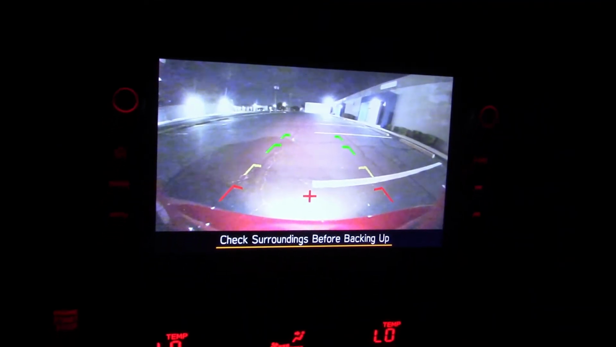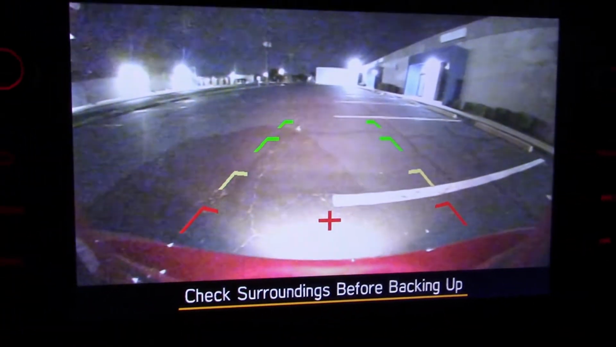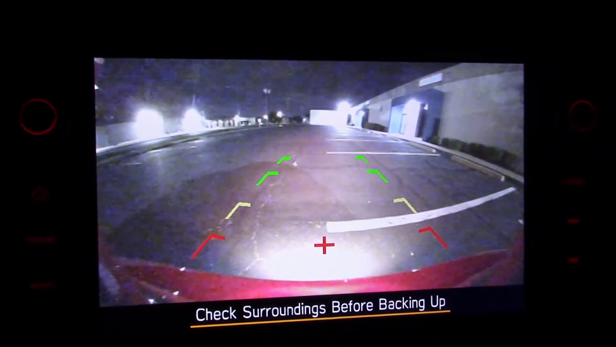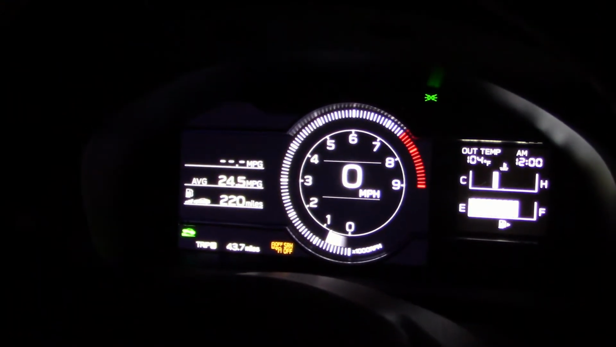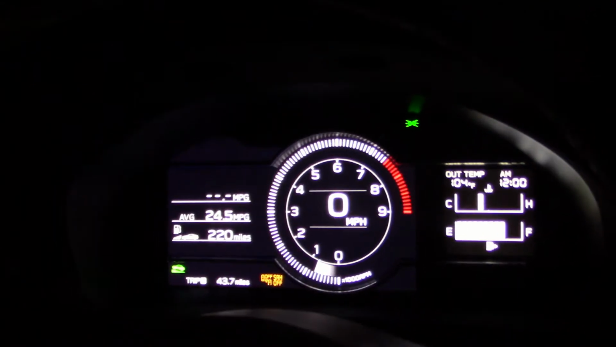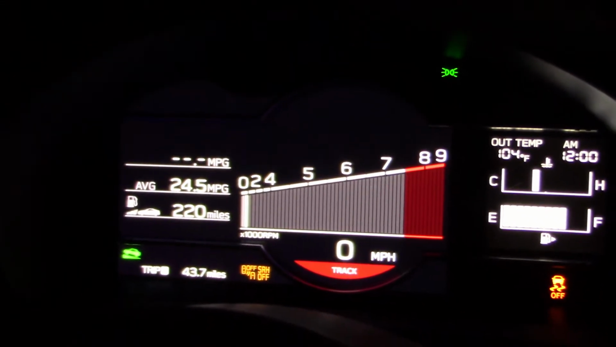And from the rear. And the rear view camera gives a pretty good view on the screen. Looks a lot better in person than it does on my cheap handheld camera. And the gauge cluster lights up pretty good. It's adjustable for brightness. And there's the sport mode.